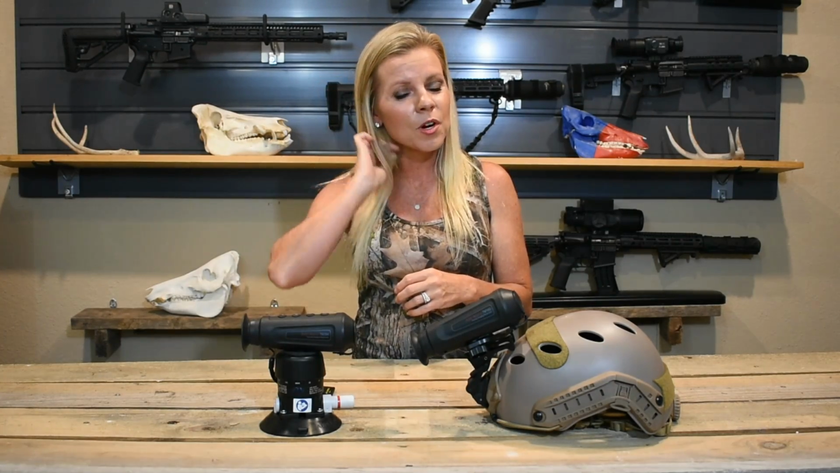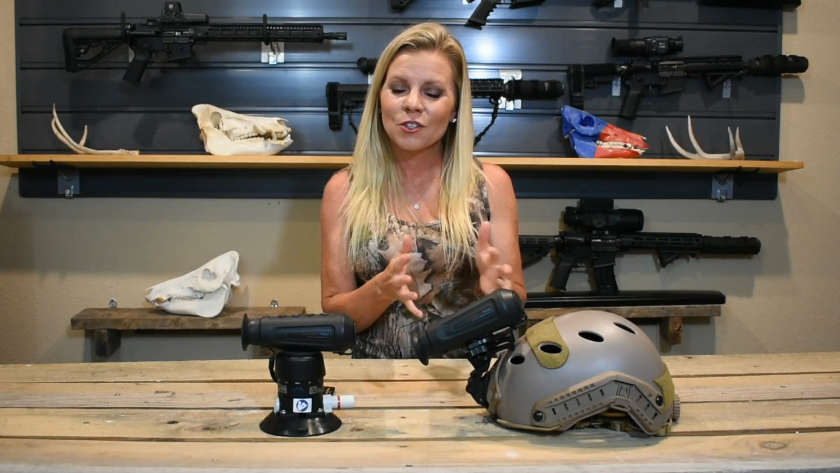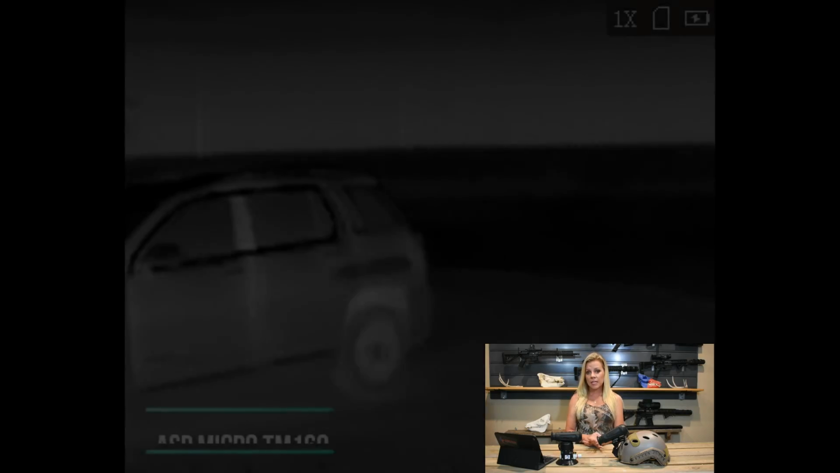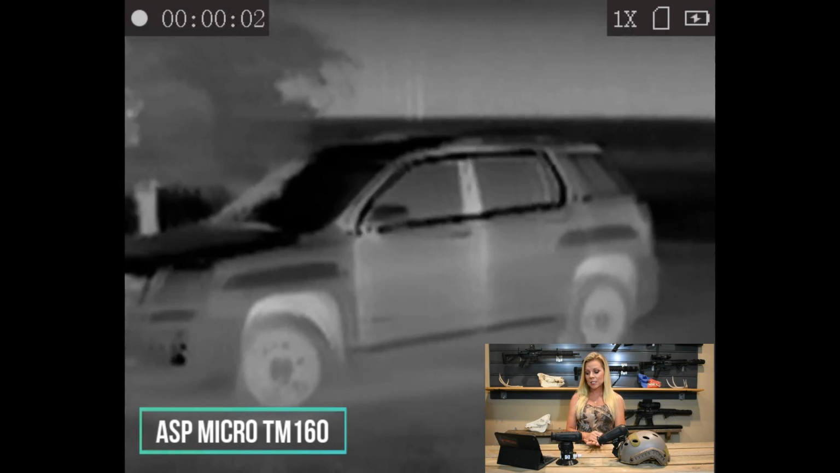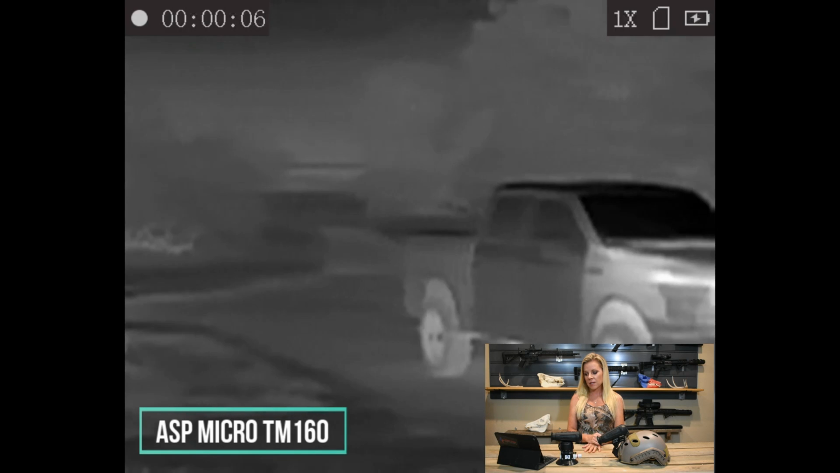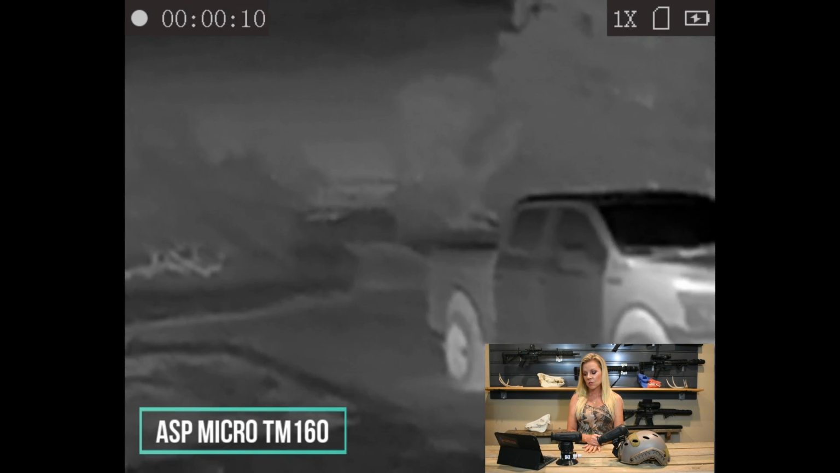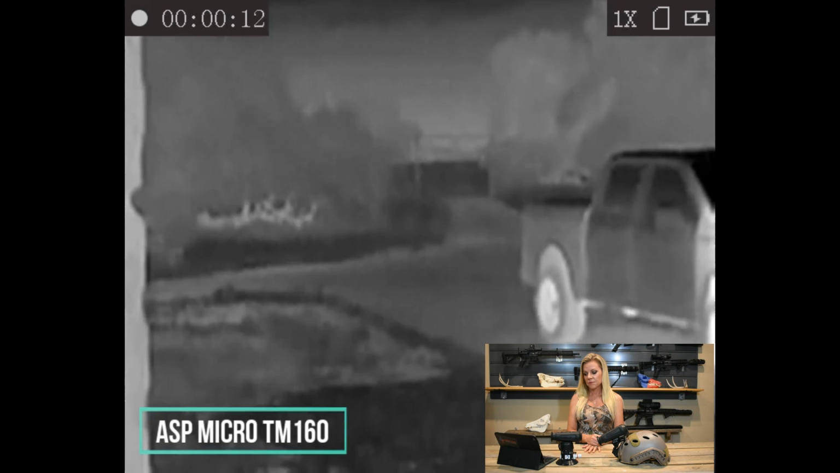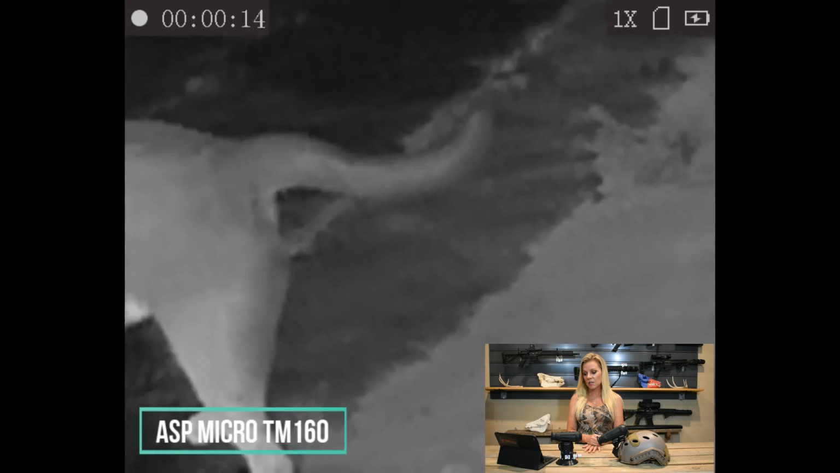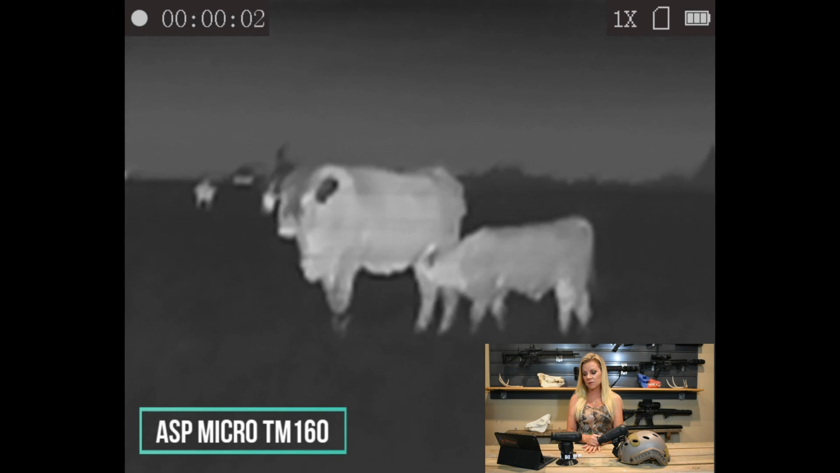But don't take my word for it. Here's some footage that we took with the TM160 so that you can see for yourself. So again, we are looking at the ASP Micro TM160. We're just kind of scouting out around the house here just to show you what it looks like outside. Now here's some of the cattle we have out in the fields.